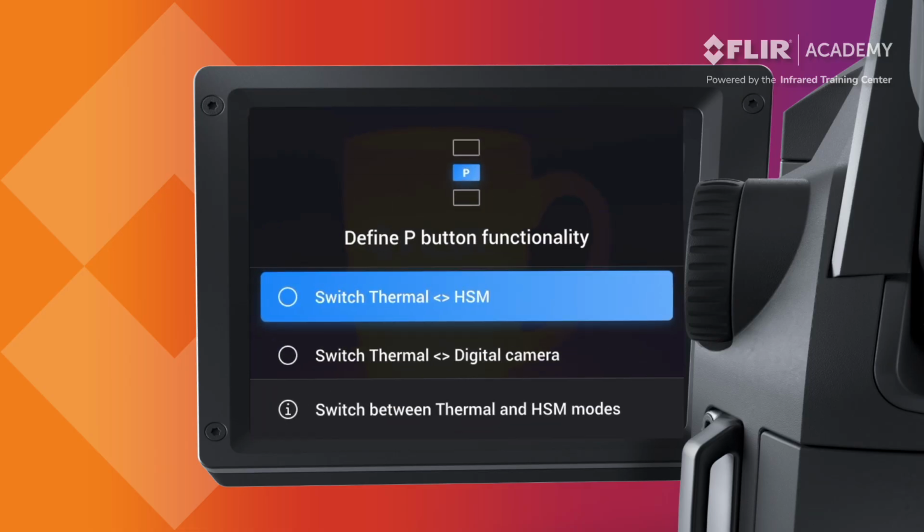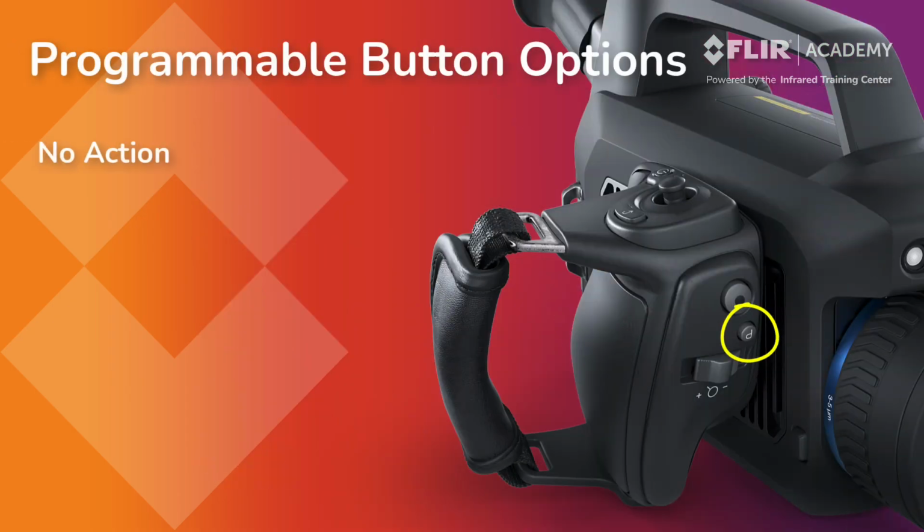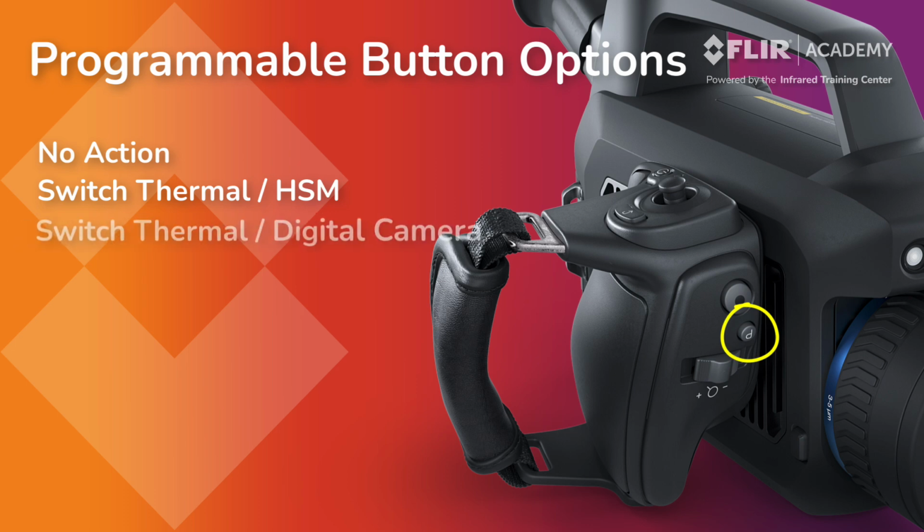The Programmable button found on the articulating handle provides the following options: No action, which disables this button. Switch thermal and HSM. This will toggle the camera between regular and high sensitivity mode. We will discuss these differences a bit later in the presentation. Switch thermal and digital camera allows you to toggle your view between infrared and visible light imaging modes.